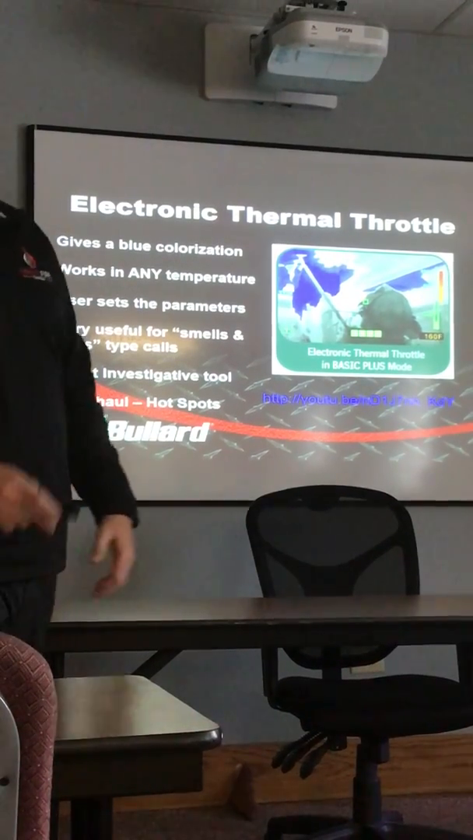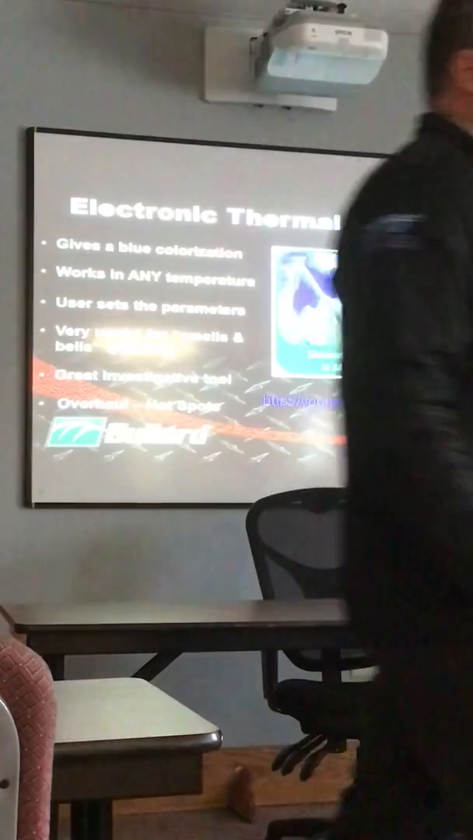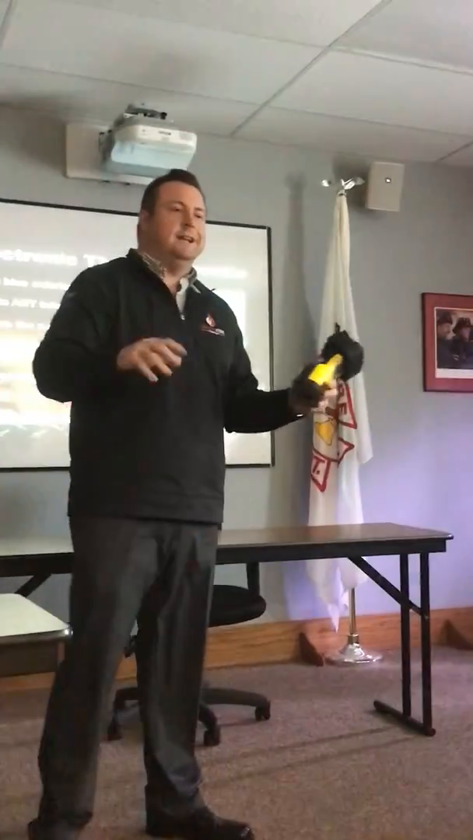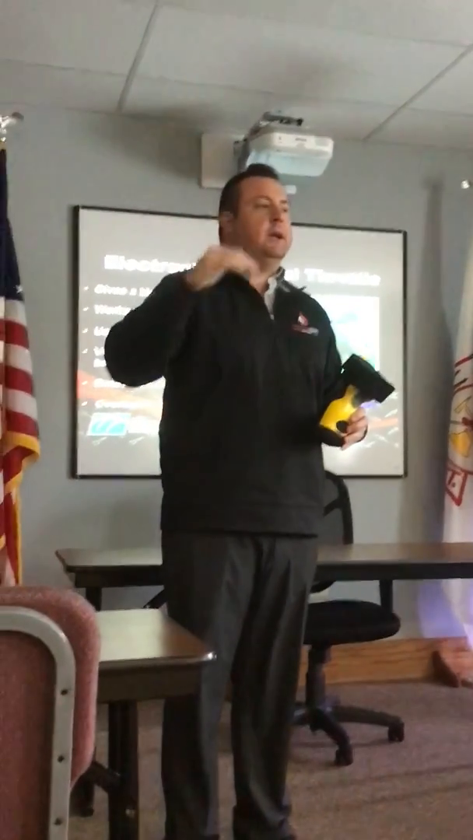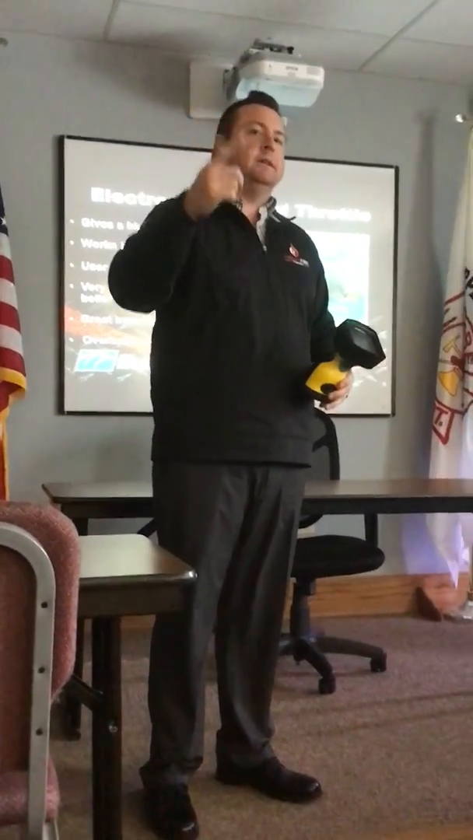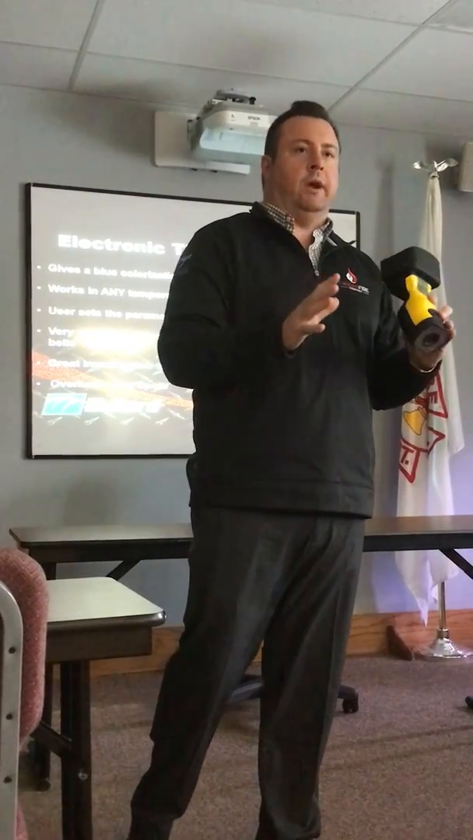Electronic thermal throttle. This is probably the most misunderstood part of our imagers. What electronic thermal throttle does is give you a blue colorization at any temperature, not just that 500-degree mark. It's an investigative tool, smells and bells type stuff. Burnt out light ballast, bad HVAC units on a roof. PD calls, he says, hey, I got a guy who just robbed a bank, he's hiding in the woods, let me use your thermal imager. That's where thermal throttle comes into great use.